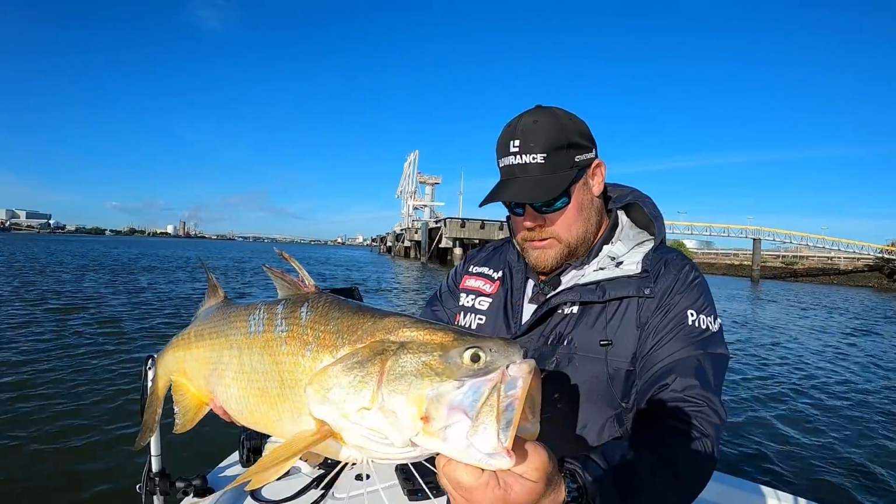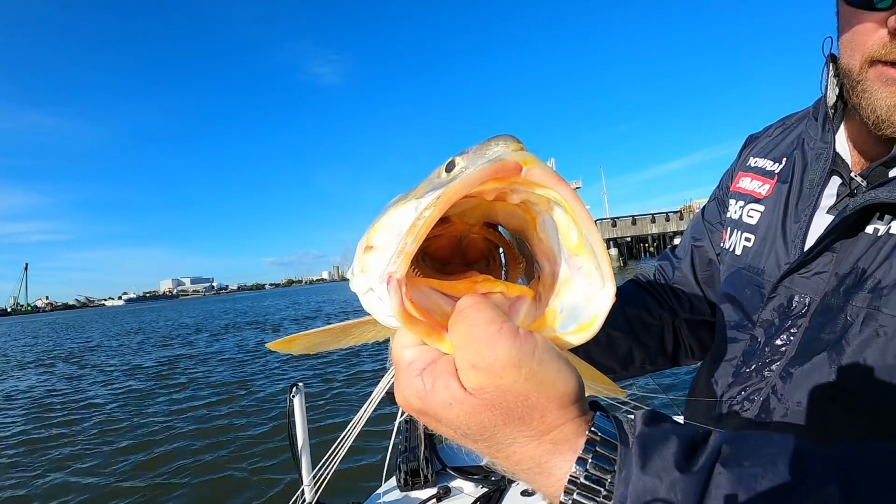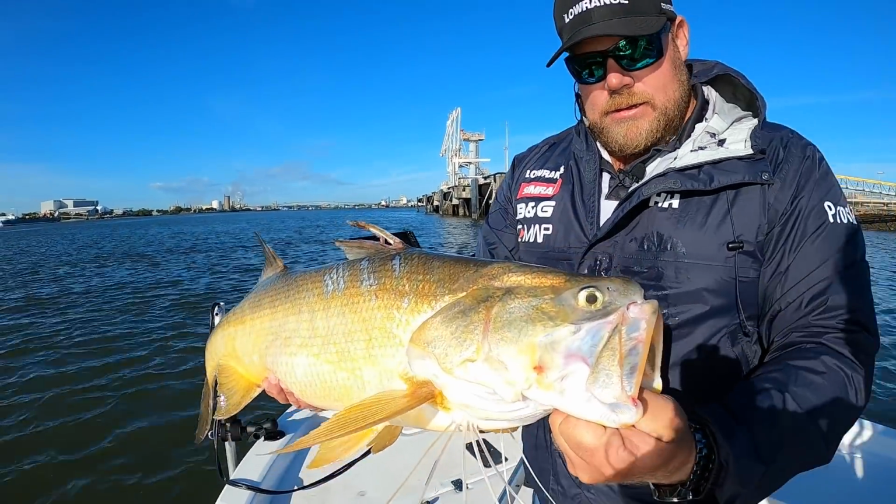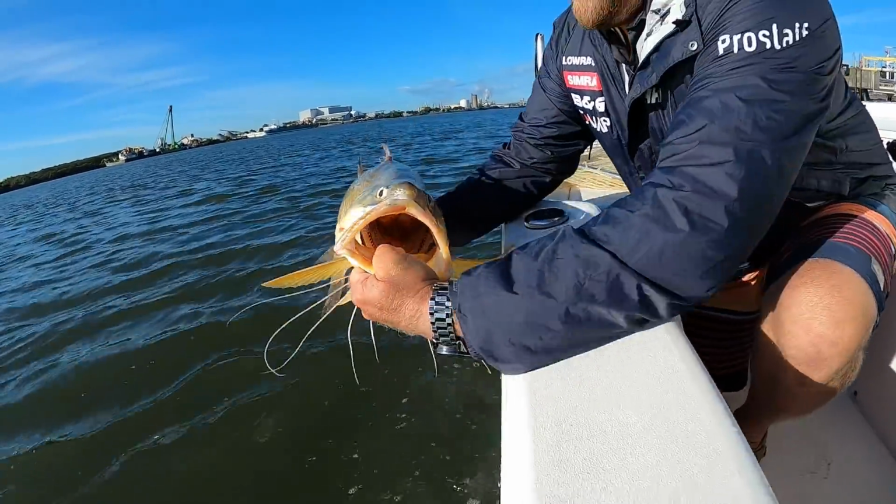Nice beautiful fish. Absolutely stunning fish. Look at that for a mouth. That's the last thing a fish trap sees. That's the last thing a prawn or a fish trap sees down the hatch. Get him back in the drink.